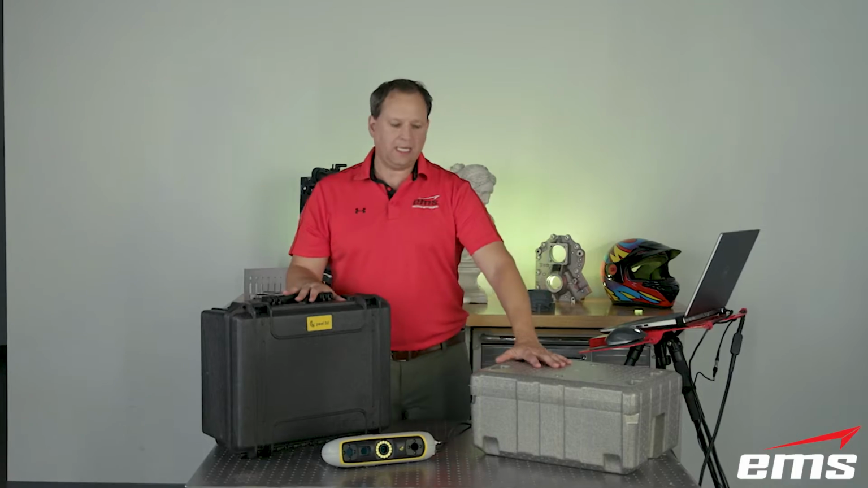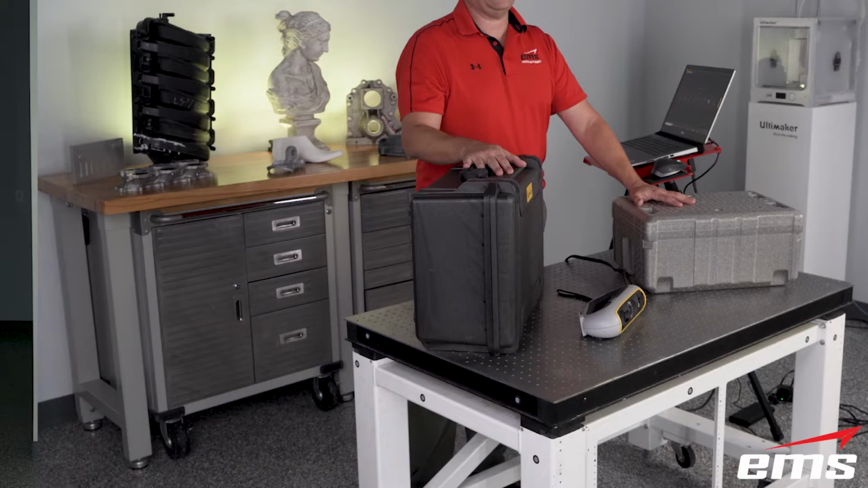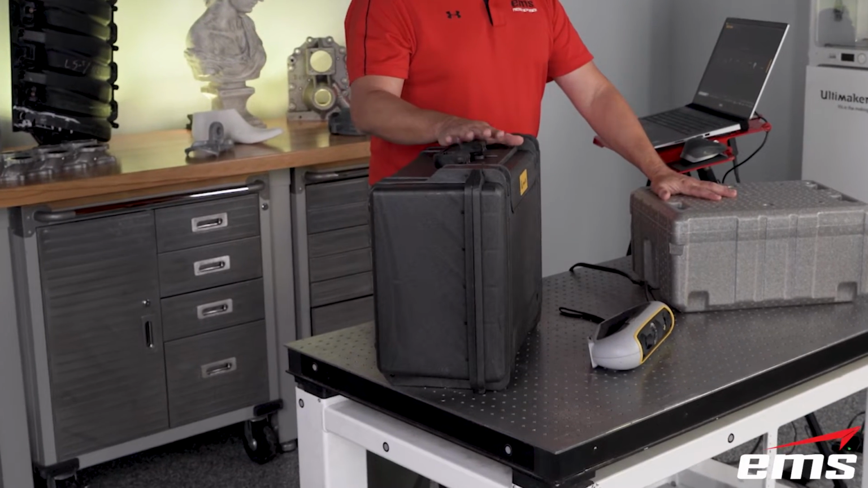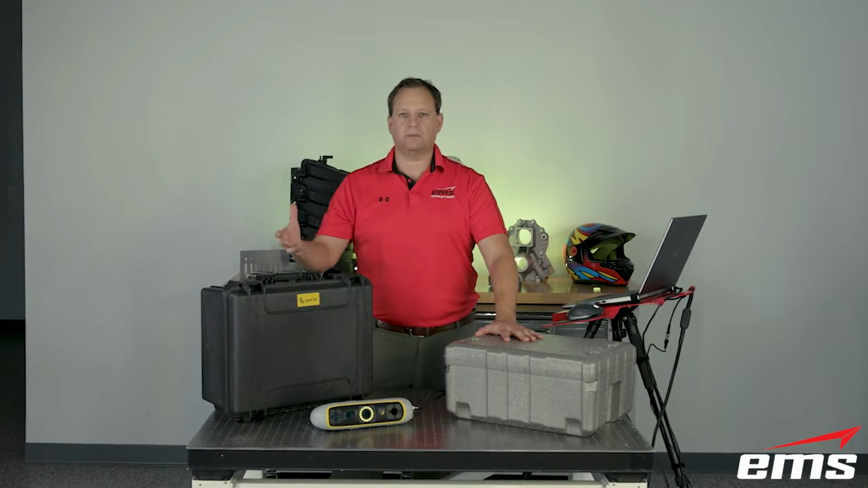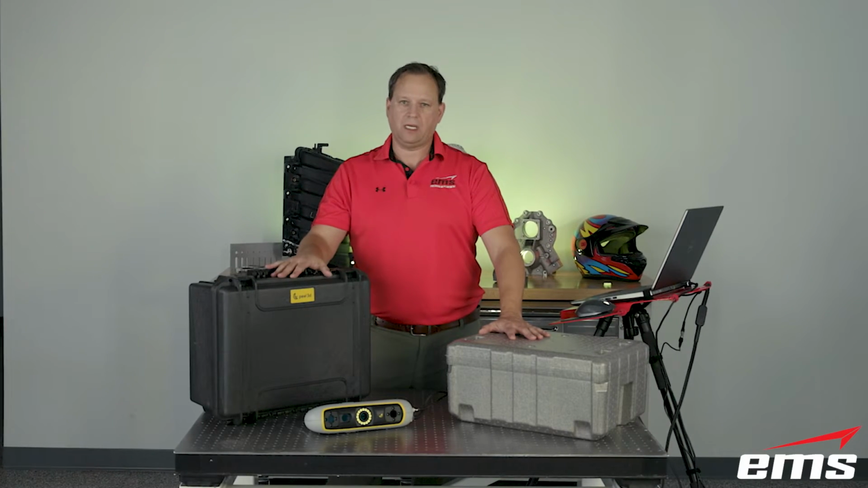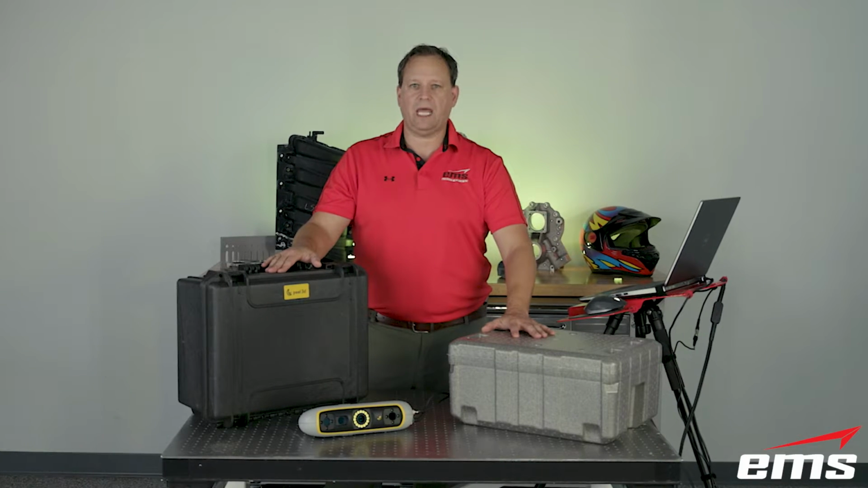But you can upgrade to the hard case here, and this is going to be great if you're going to do any travel or you're going to ship this thing around. This is going to be a more sturdy case with a handle. It also comes with a strap. So if you're going to do any travel, this might be a great way to go, to get this better case for the scanner.